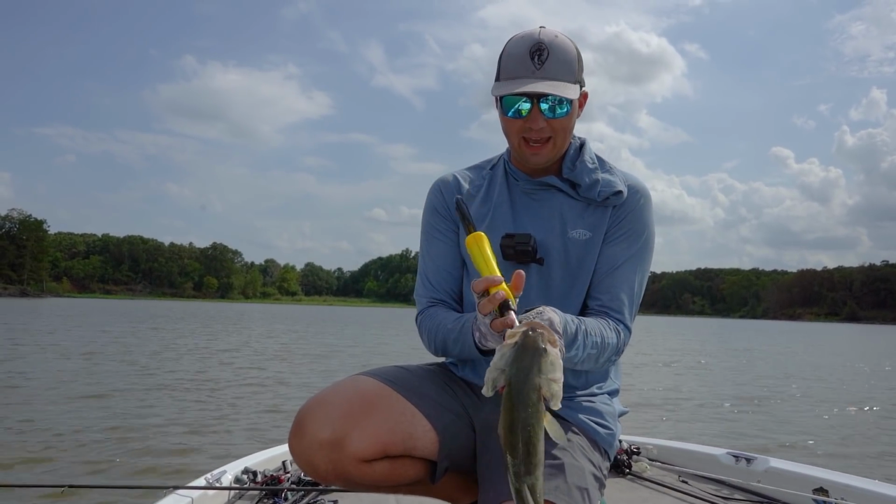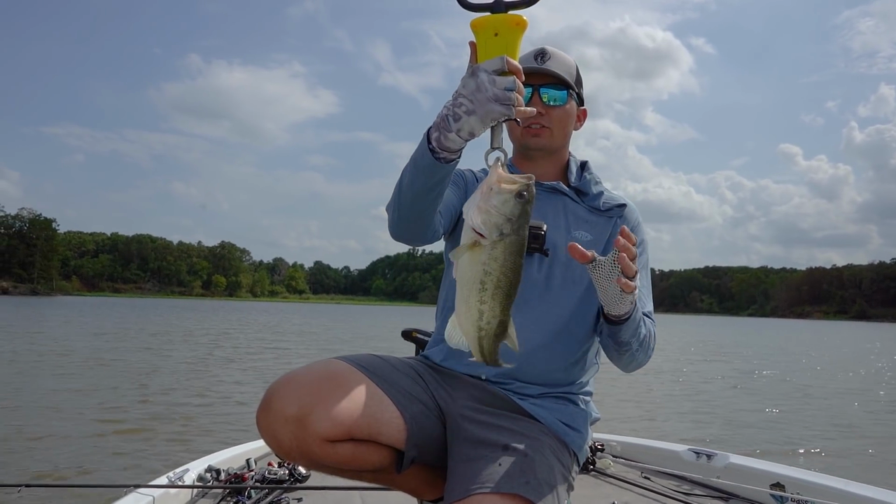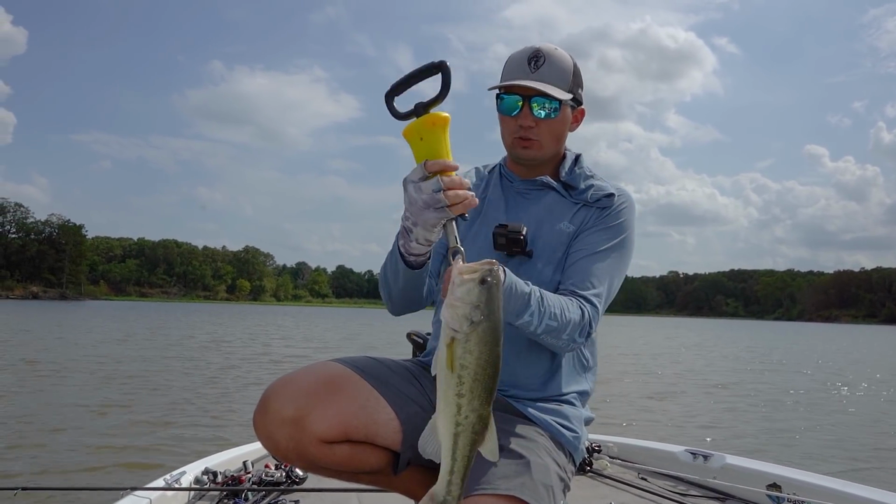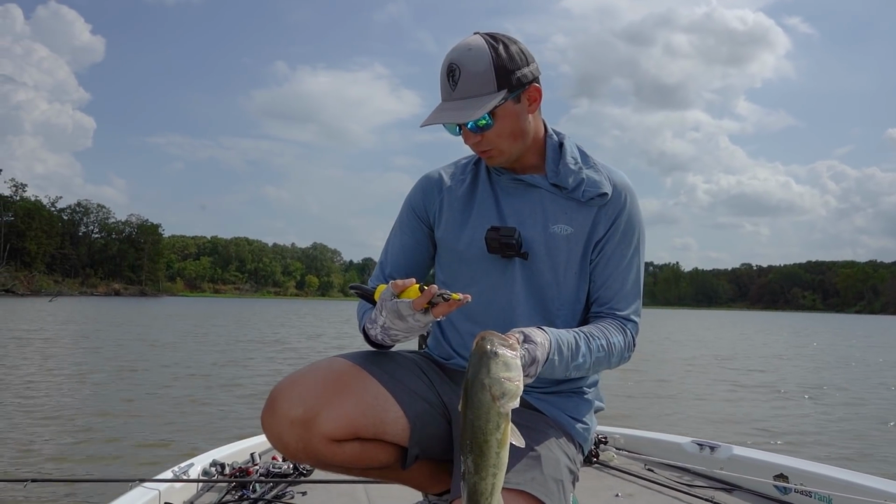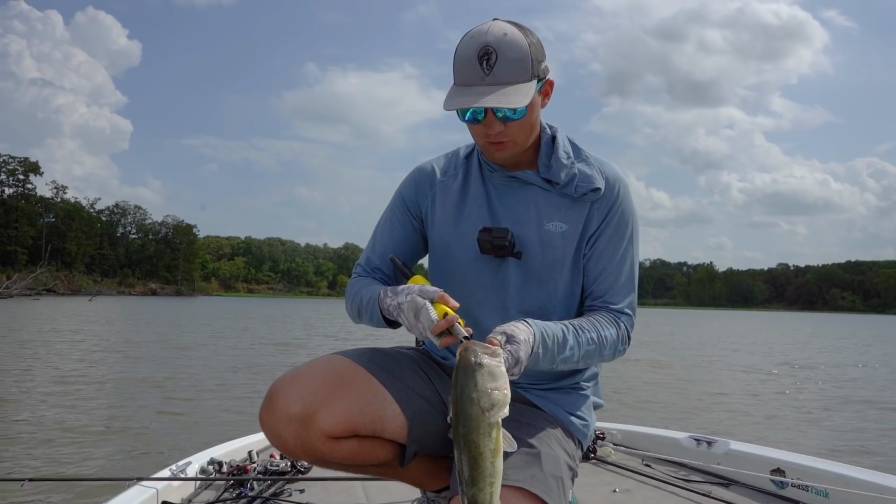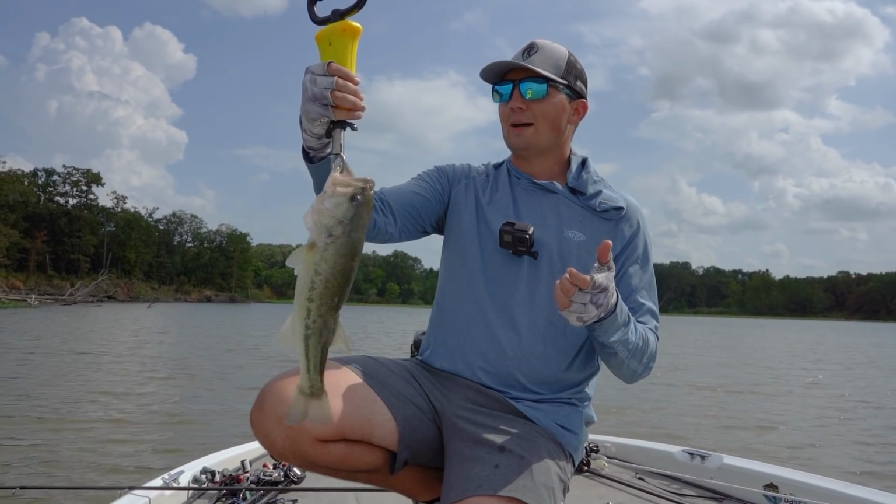I think it's just more of the afternoon timing deal on these shell beds. A lot of times in the summertime like this, in the afternoons, those fish will get a little more aggressive and move up shallower at, like, let's say 2, 3 o'clock in the afternoon. So I think it's just more of a timing deal right now. If the current was flowing though, we would be absolutely hammering them.